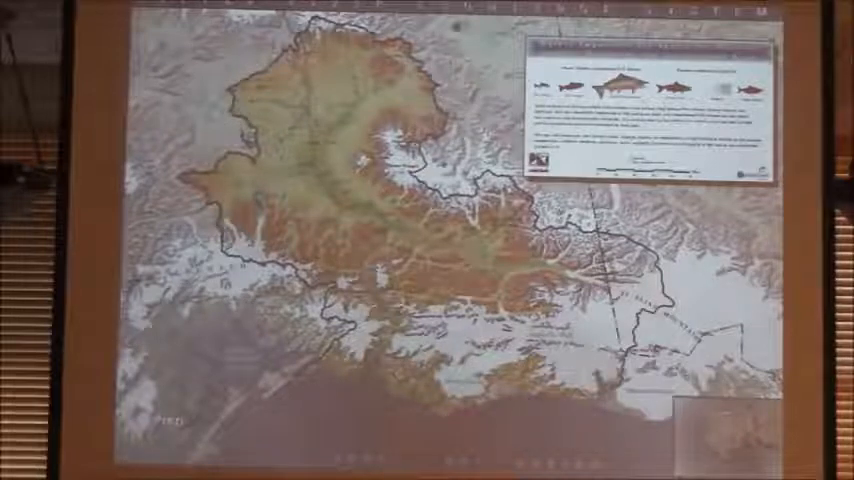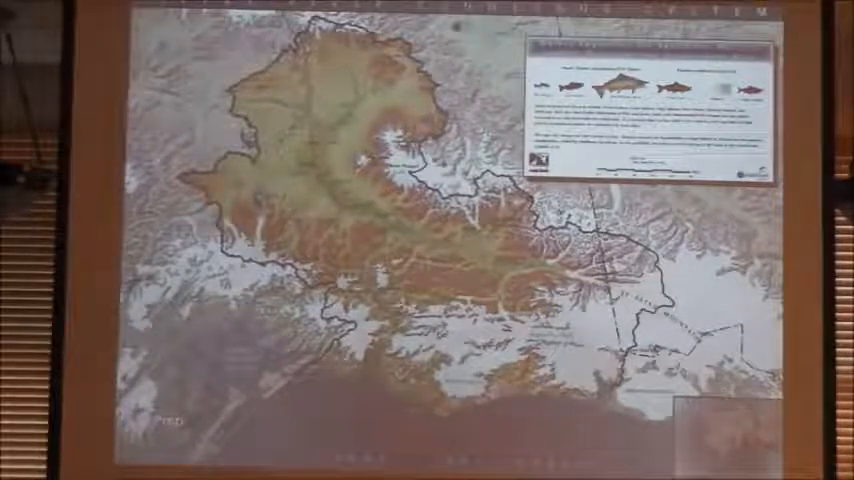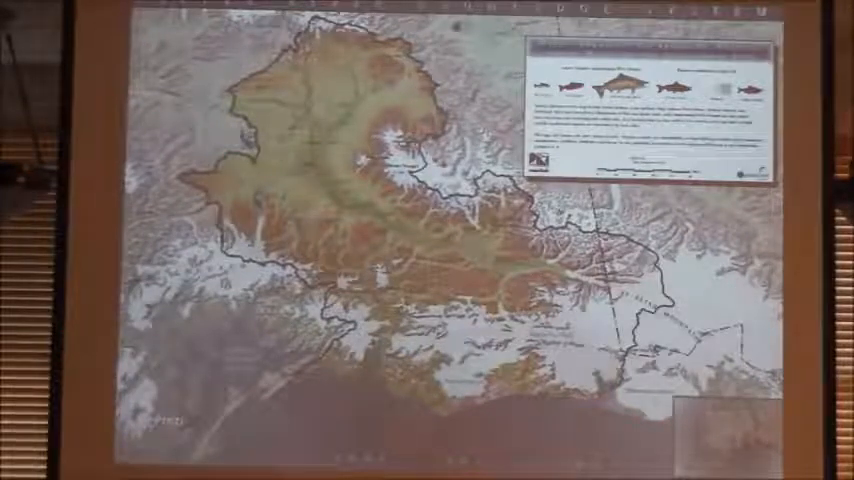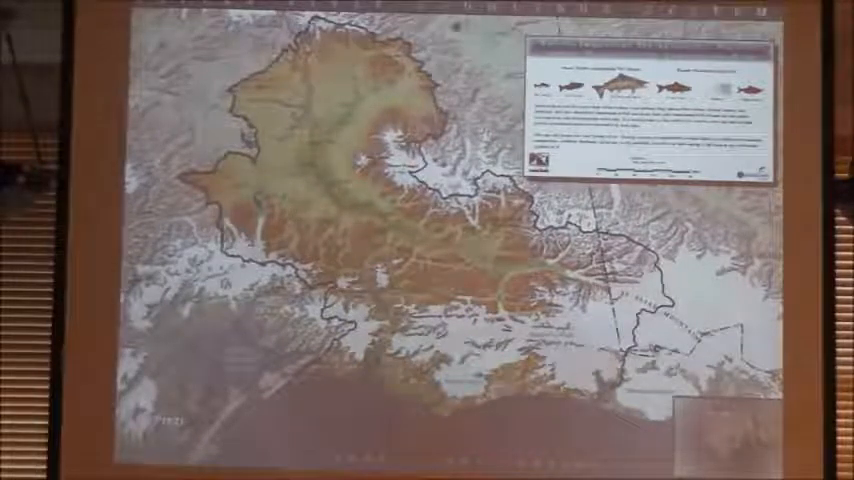And they also have to swim upwards of 3,000 feet at the height of the watershed, which is a long way. And that's a really good evolutionary pressure to have a lot of fat. And that's what makes them delicious as well.